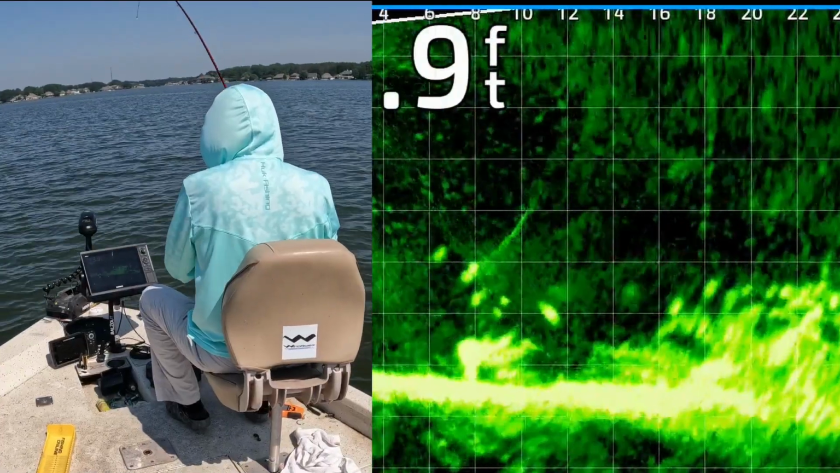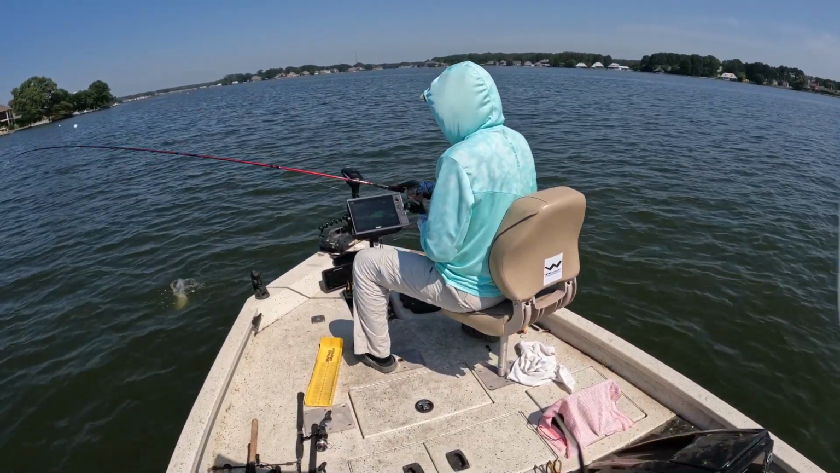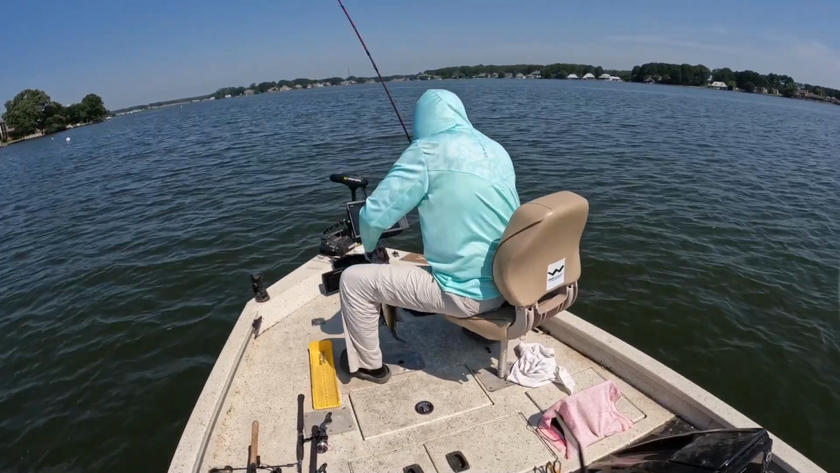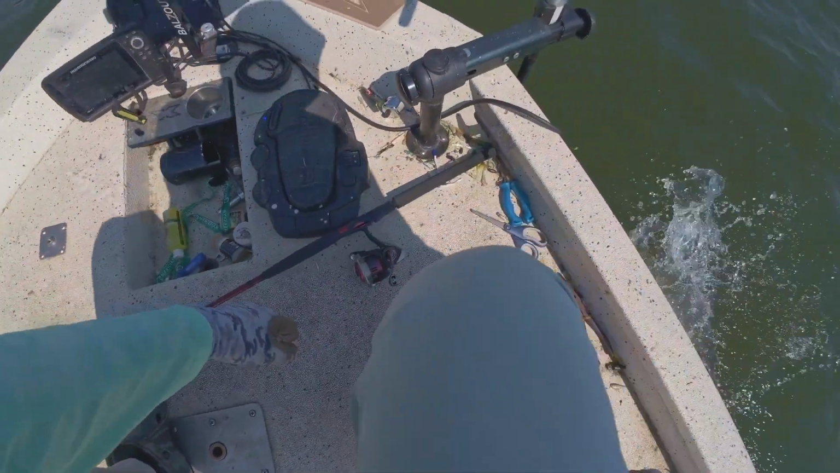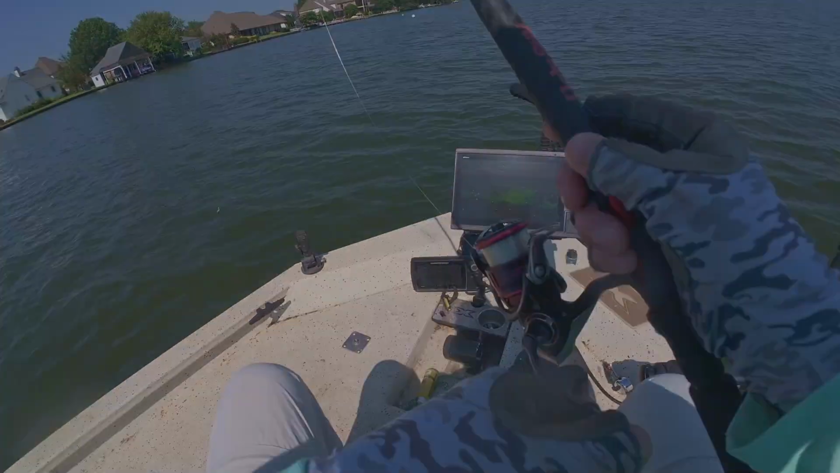Got that one. He's swimming around with it in his mouth for about 10 minutes. Right off the top. That's got to be a catfish. No, that's a crappie. Dang. I didn't even notice it. Nope. That would suck. I was trying to put him in the boat.